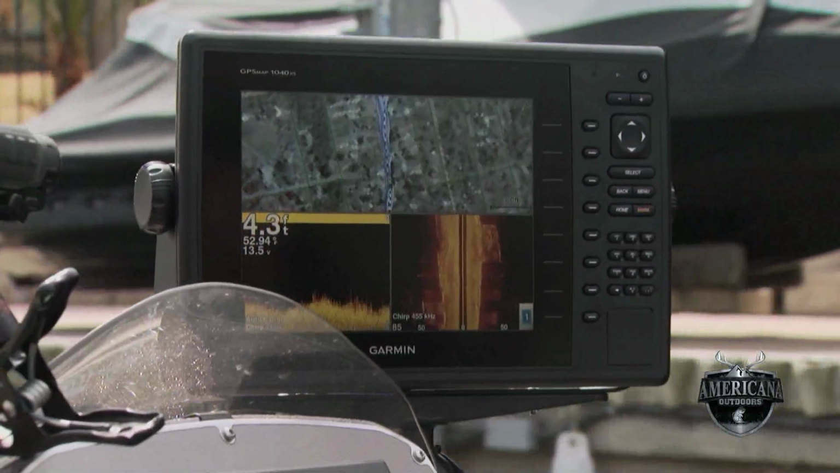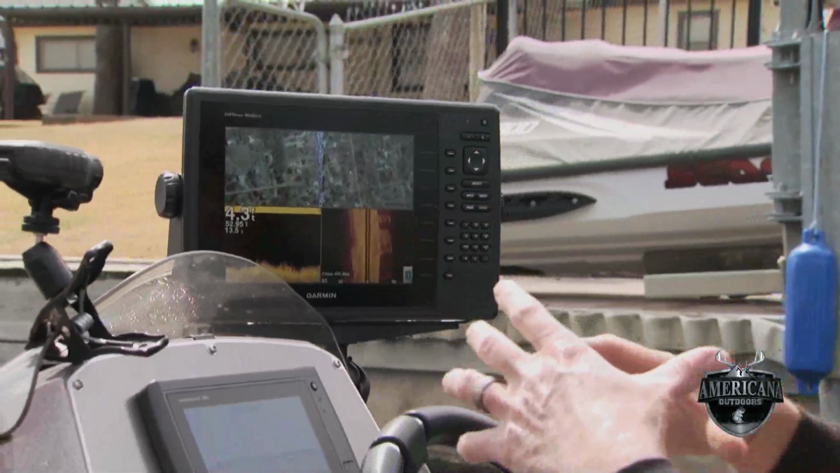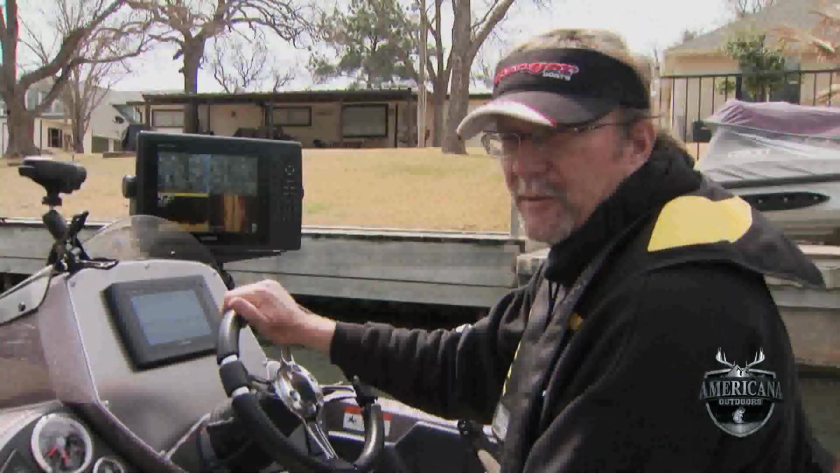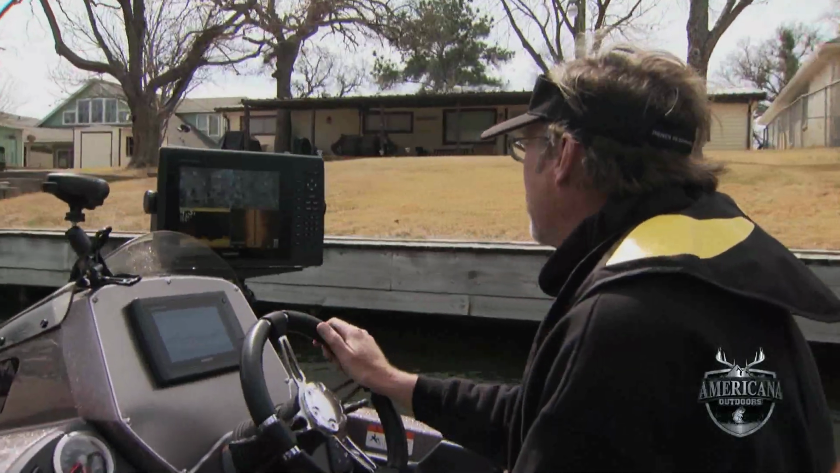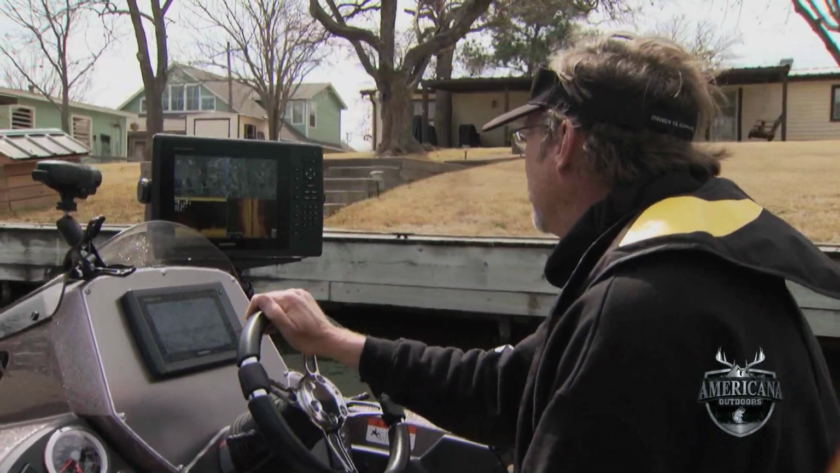And if you're in deeper water, it would be really neat. We're only in 4 foot of water right here. If you're in deeper water, you'd probably be able to see things like brush piles, other things that people have sunk back up under there, to really know where you need to be flipping that jig or casting up to try to catch one.